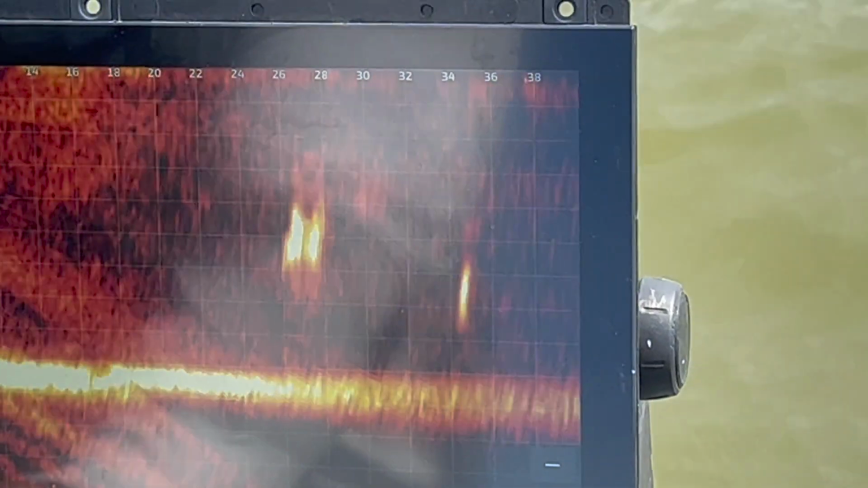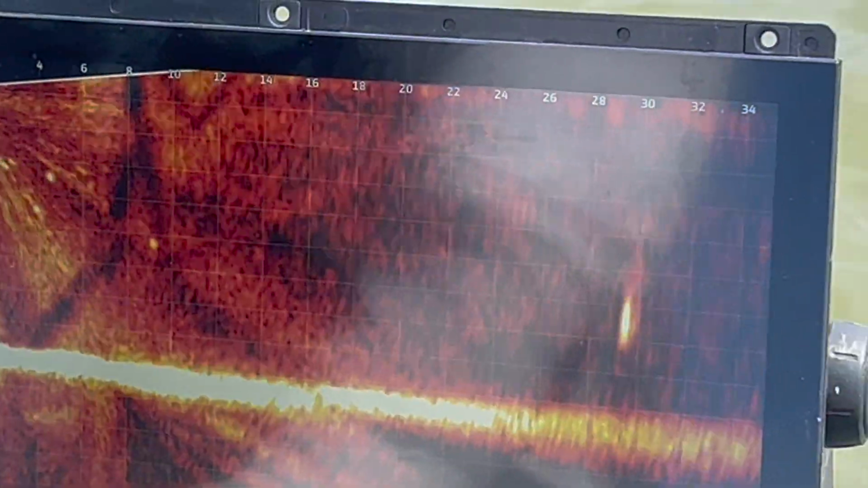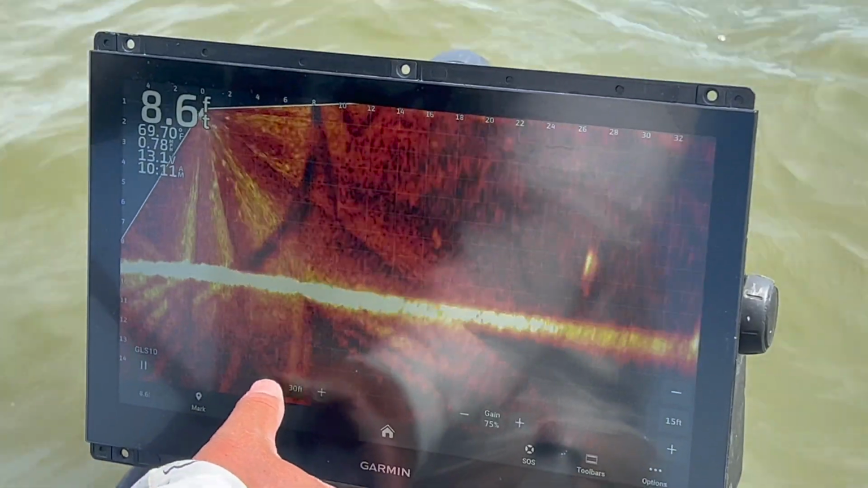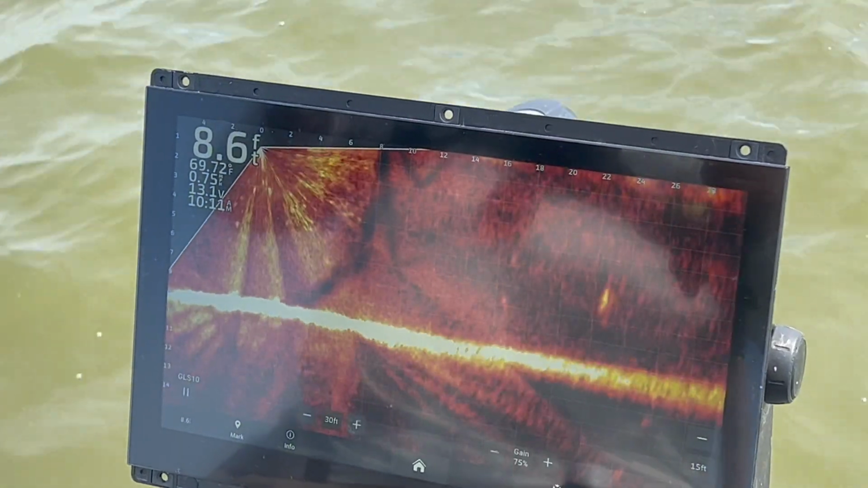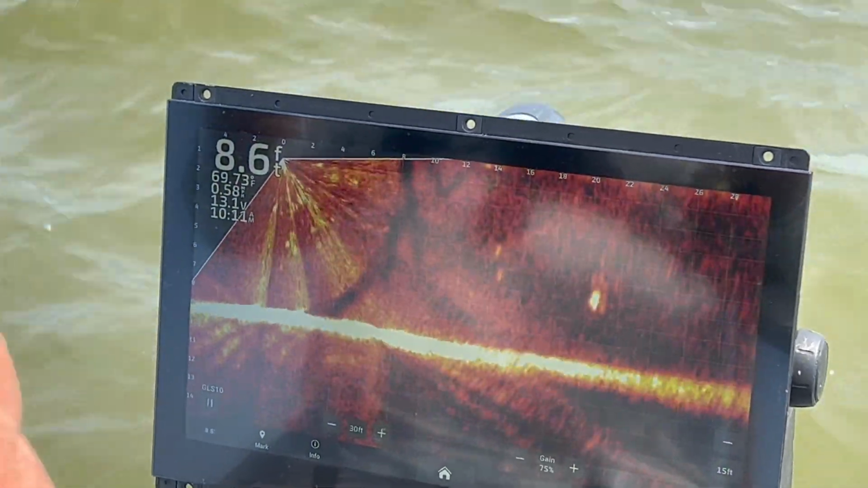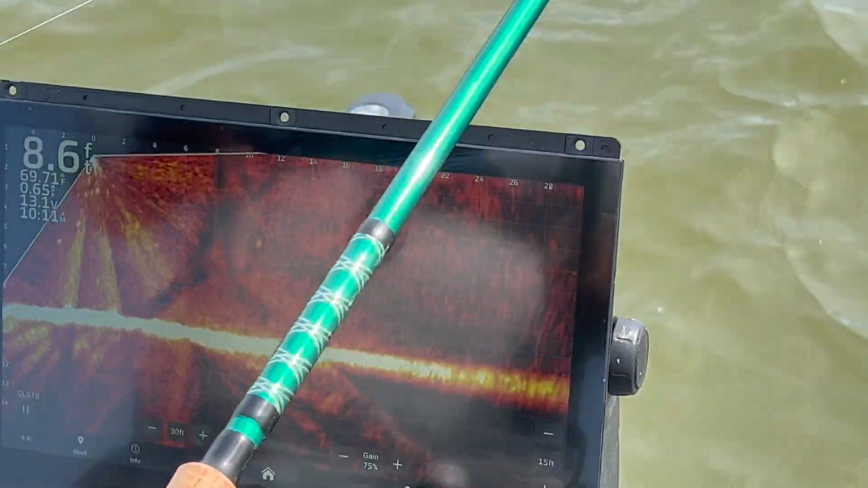It looks like a pretty good one to me. You notice, guys, he's zooming in as the fish gets closer, give him a little bit more accuracy and be able to see just a little bit more as he flips in.